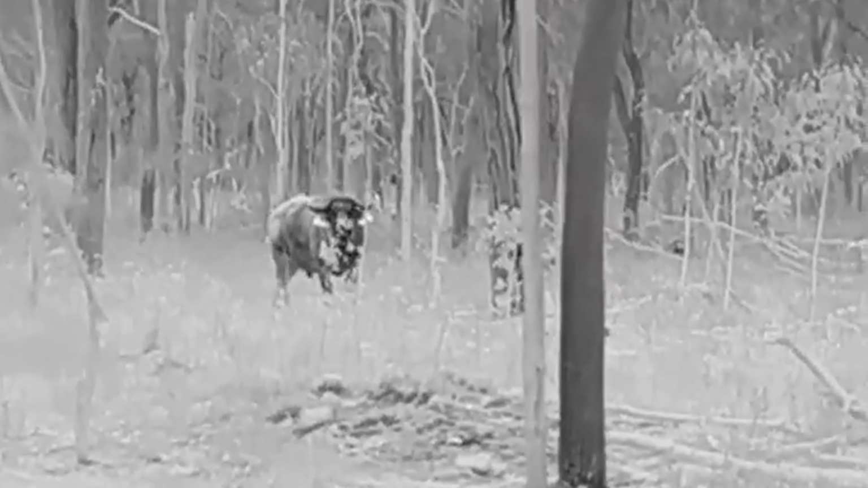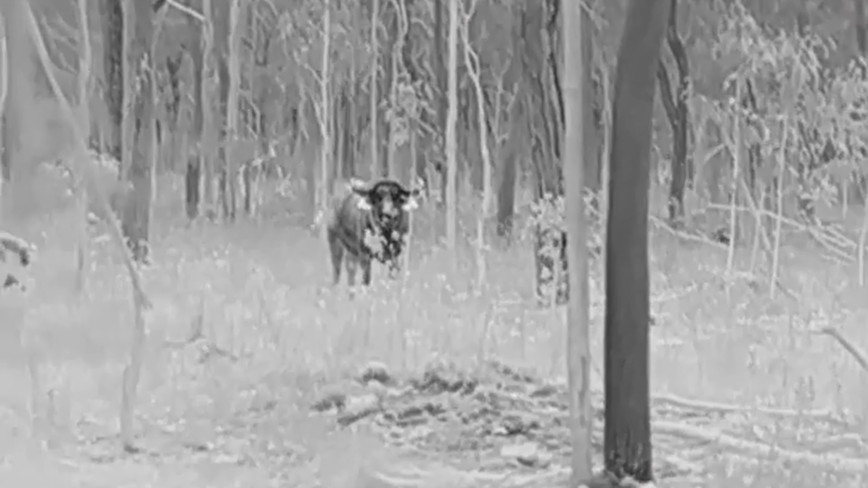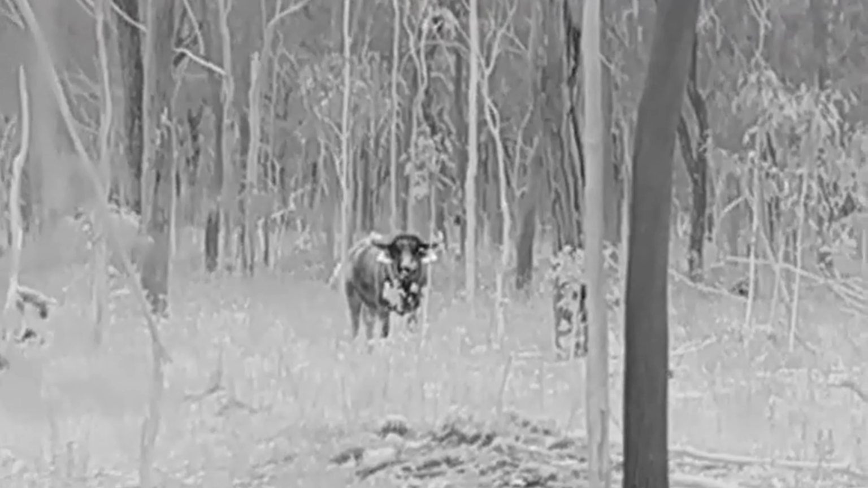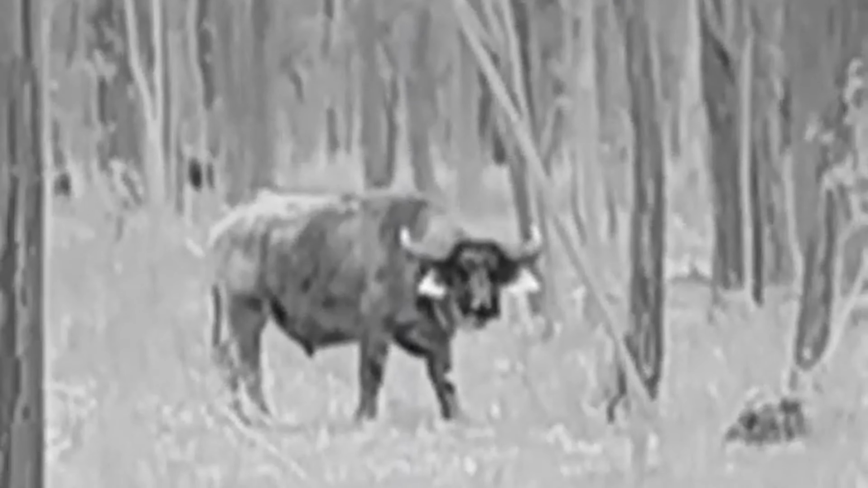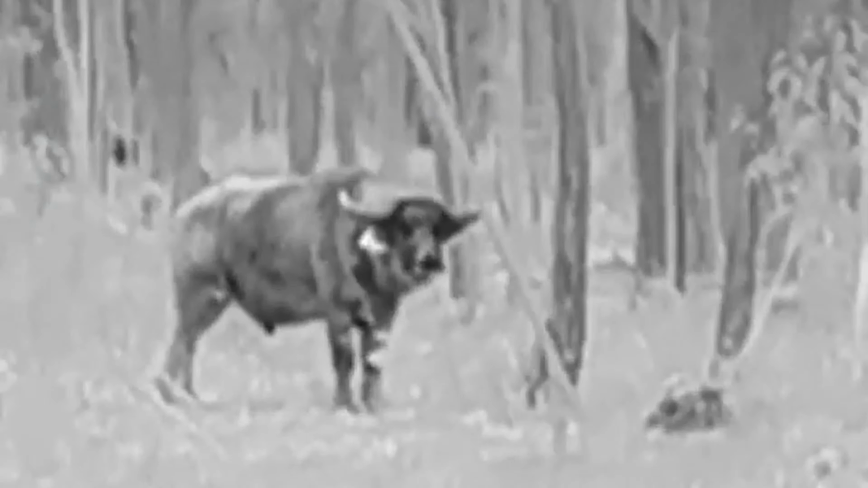The first animal that I found was a young buffalo bull. I reckon he's maybe just old enough to start thinking about getting a girlfriend or two and start getting into a few fights, but I think he's got a bit of work to do yet.